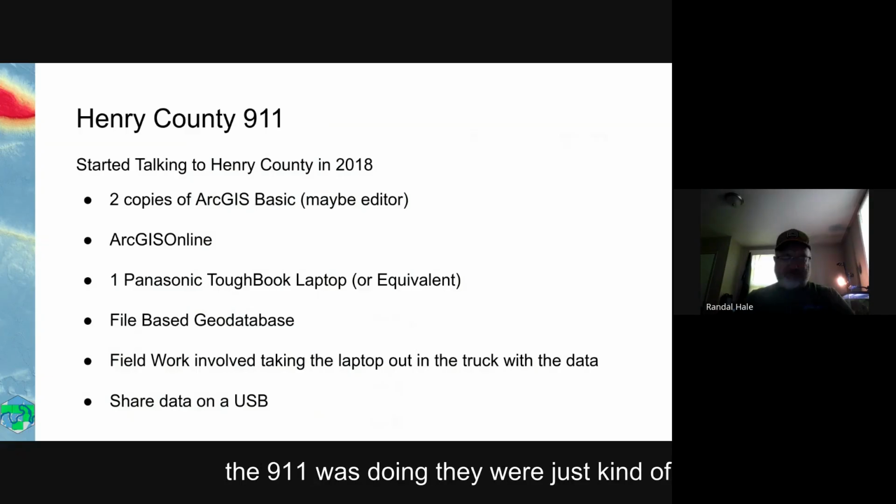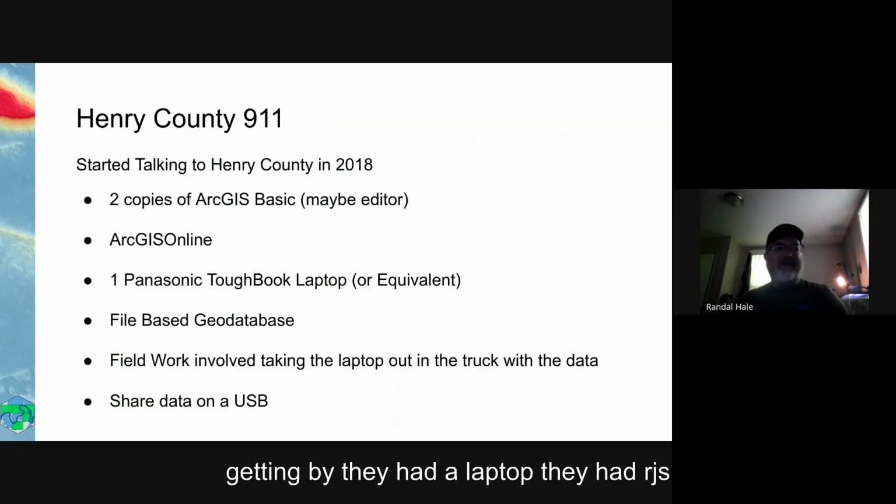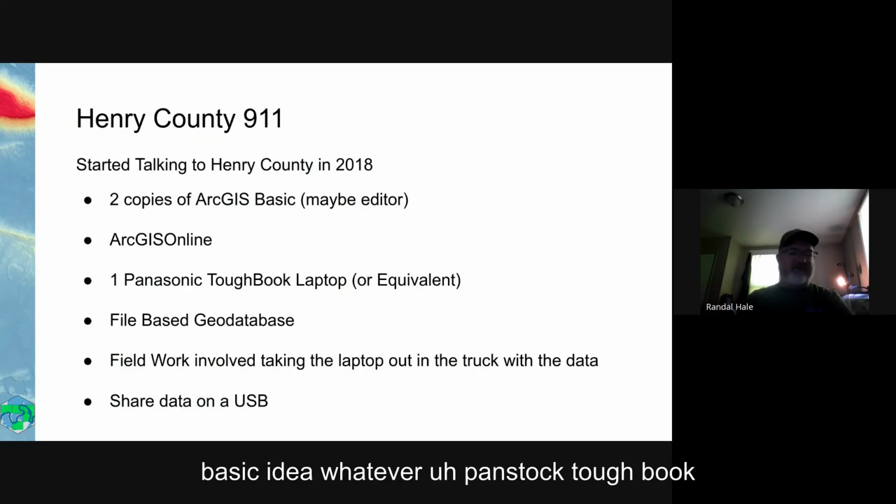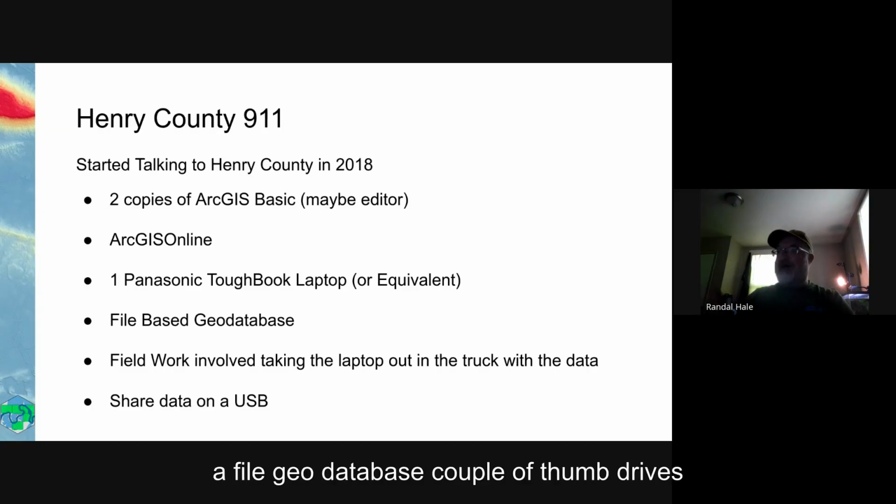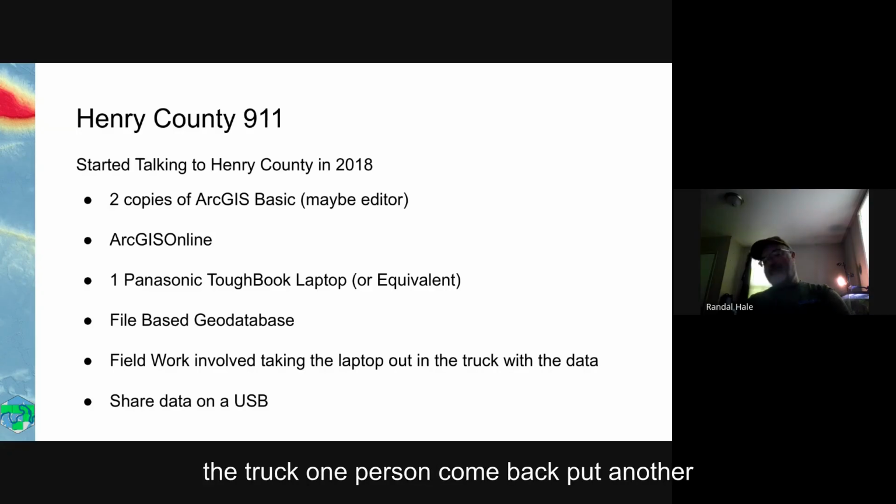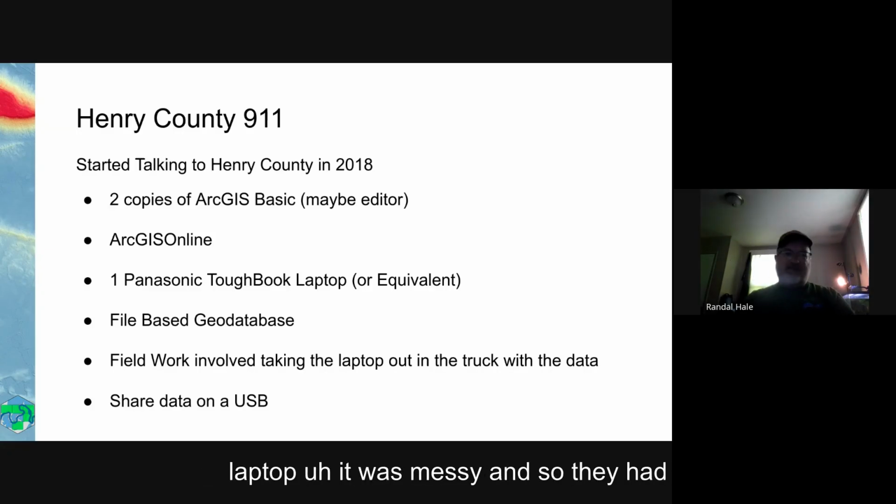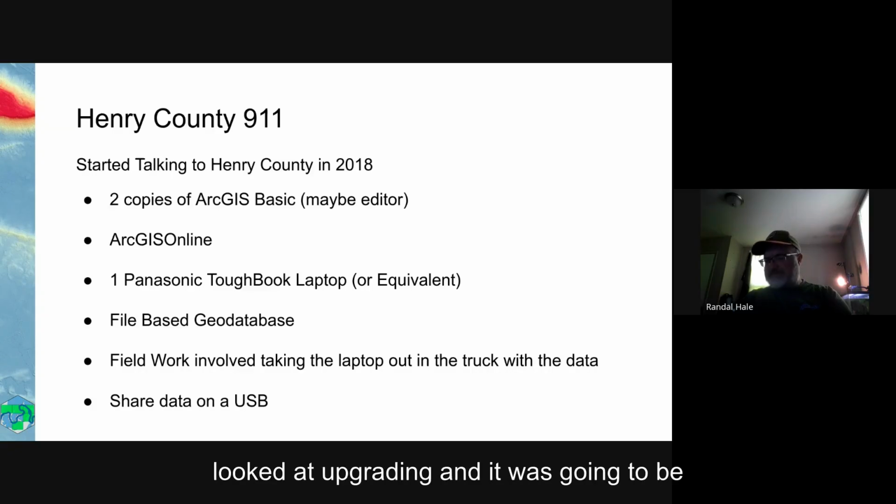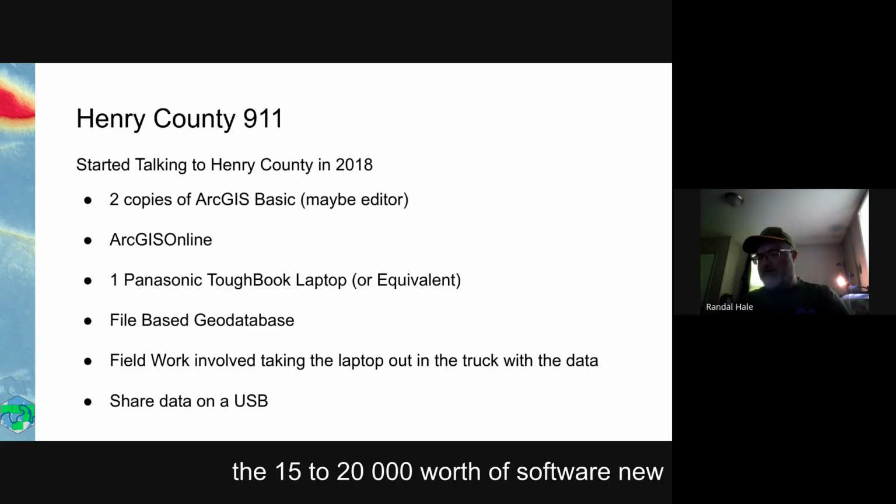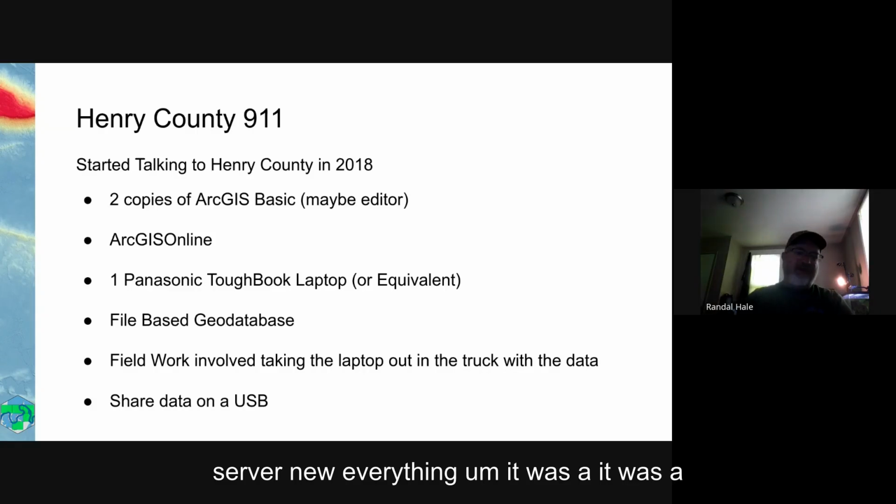And what the 911 was doing, they were just kind of getting by. They had a laptop, they had ArcGIS Online, they had 2 copies of ArcView, whatever that's called now, Arc Pro Basic, whatever. Panasonic Toughbook, a file geodatabase, a couple of thumb drives. One person would take the data out in the truck, one person would come back, put another laptop. It was messy, and so they had looked at upgrading, and it was going to be a pile of money for them to upgrade. They were looking probably in the $15,000 to $20,000 worth of software, new server, new everything.